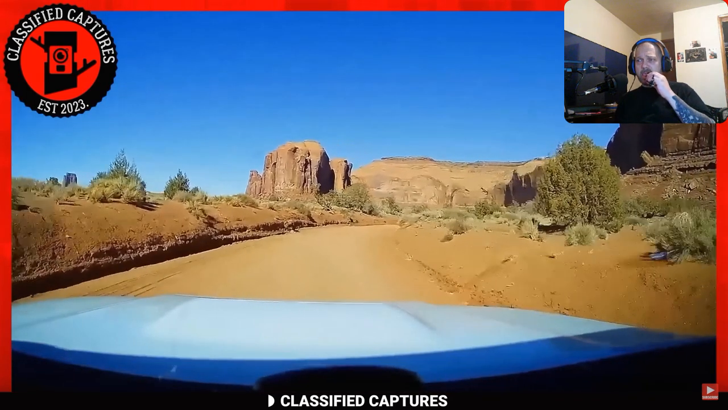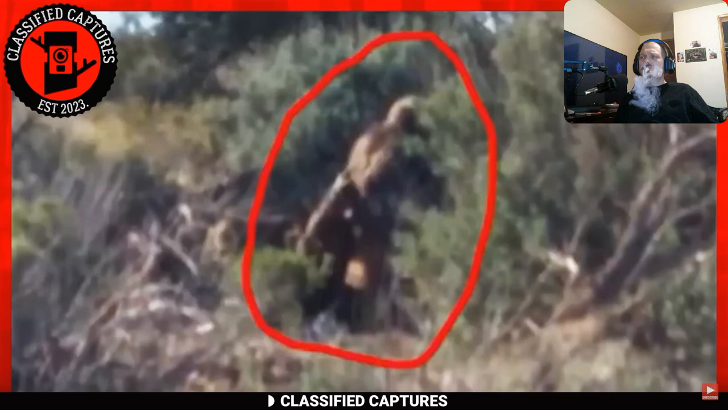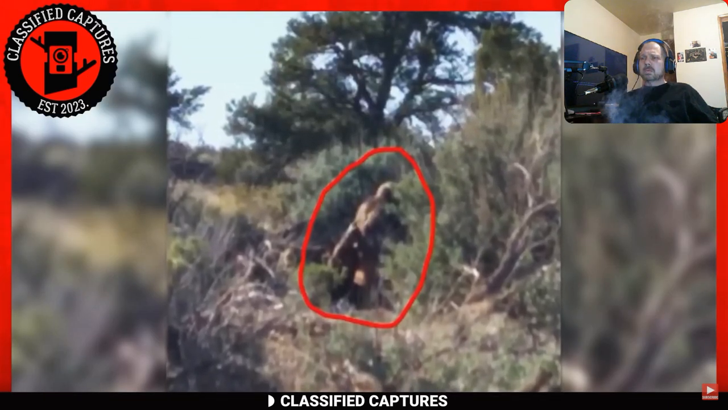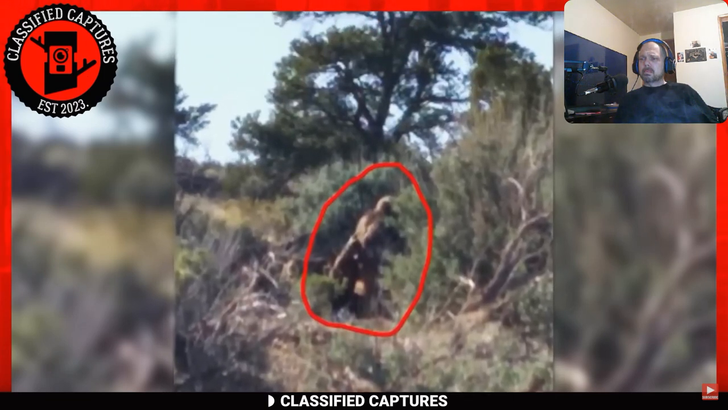Next, we return to Arizona, where this image was captured. At first glance, it looks like an ape in the bushes. A second and more careful look should reveal that although the creature has the fur for the look, it's no ape.